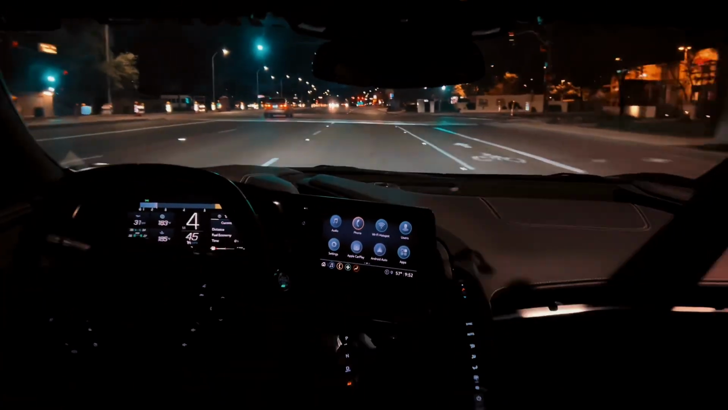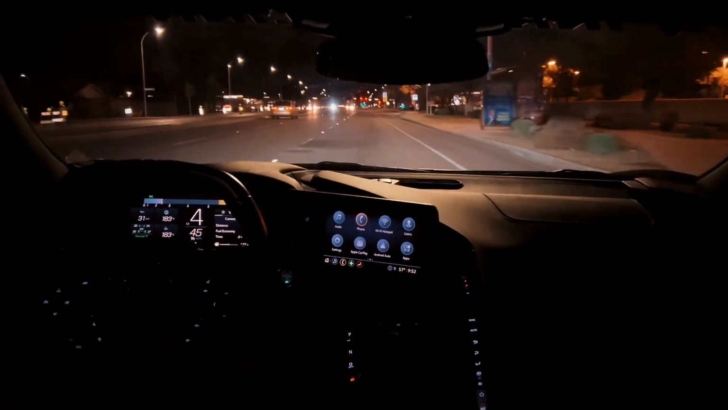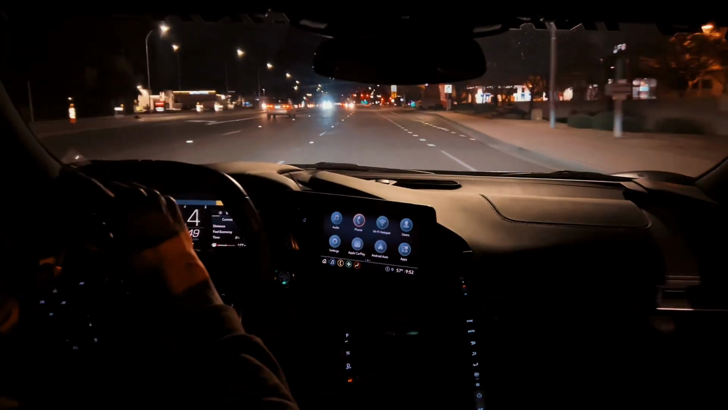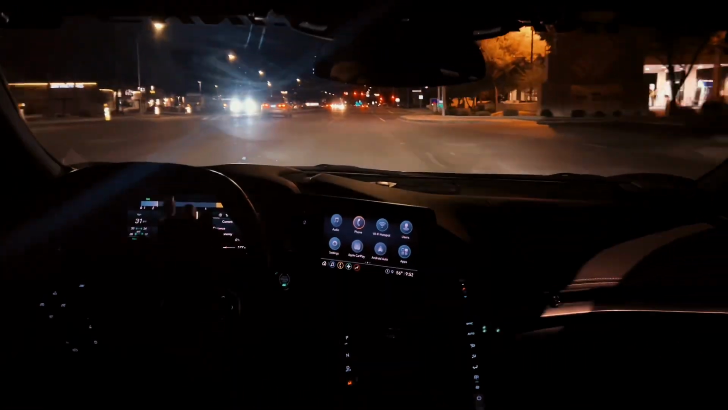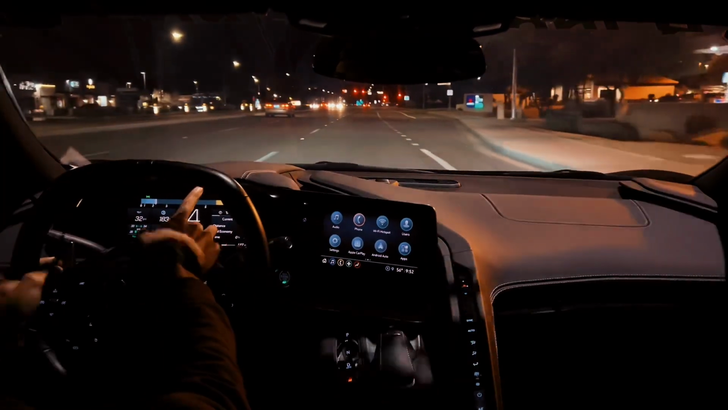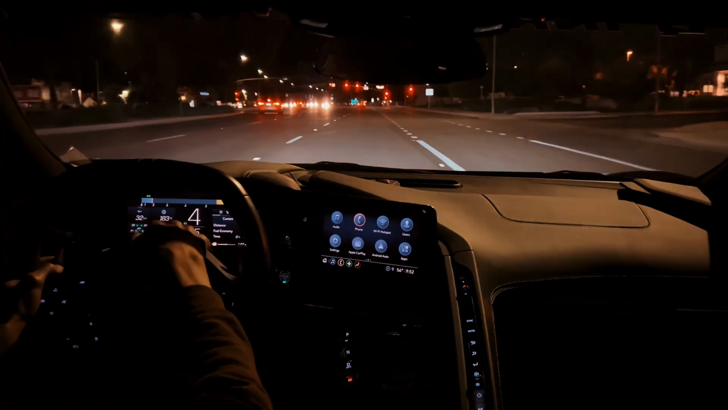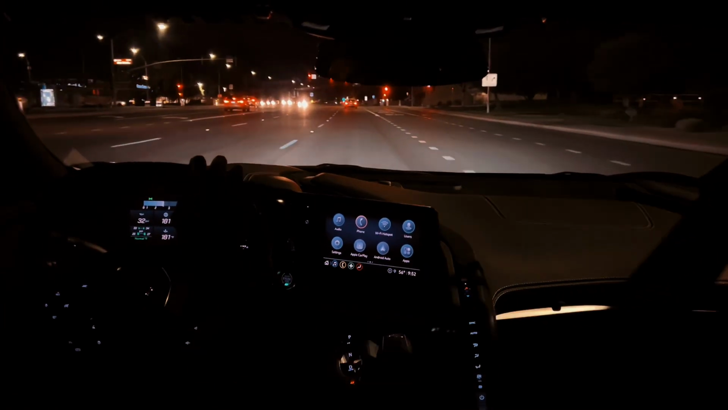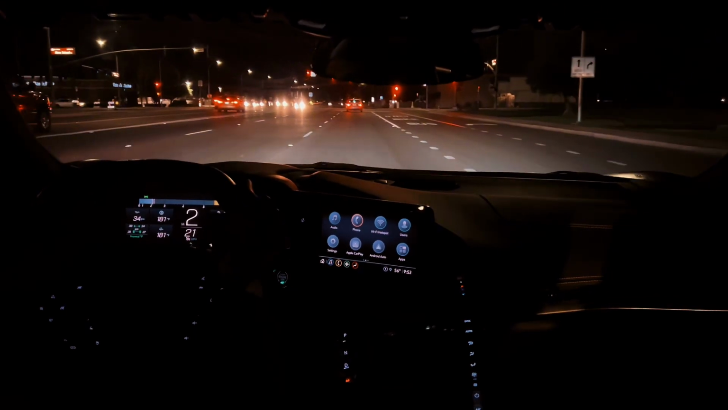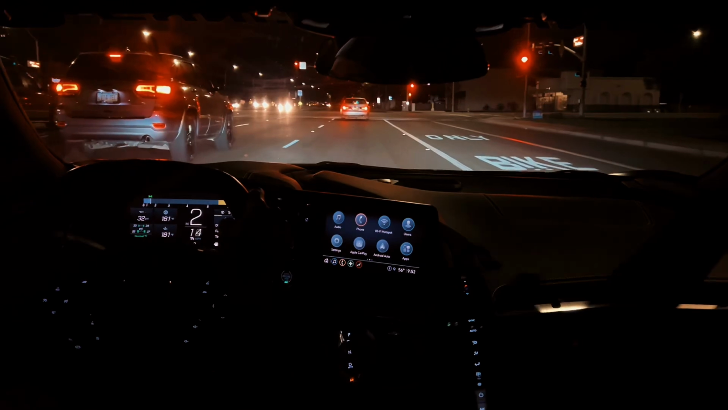I tend to prefer the display in sport mode versus track mode. I like the look of track mode, I think it's cool. I mean, you don't get that green flash when it's time to shift, which I like. I don't know if you get it here. I haven't noticed that, but it's just not the same. Some little crackle and pops.